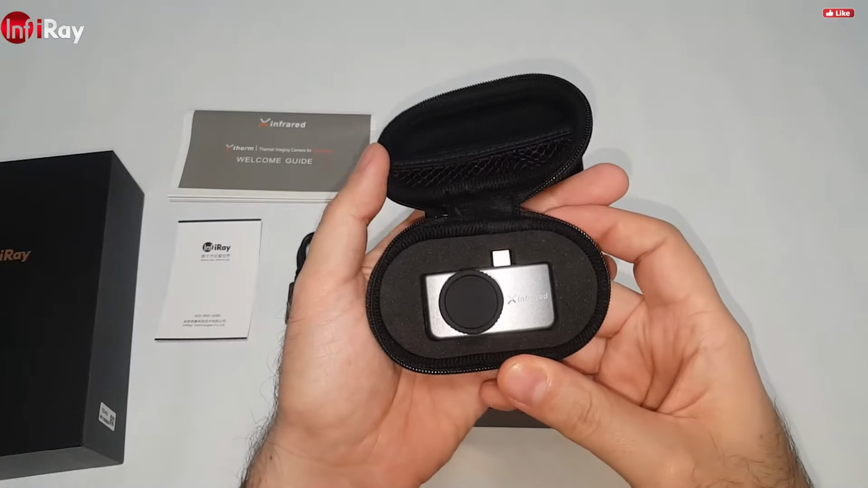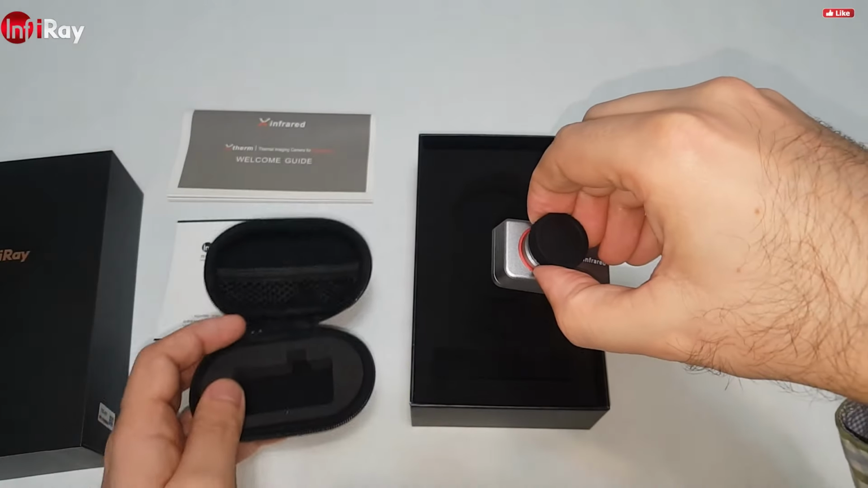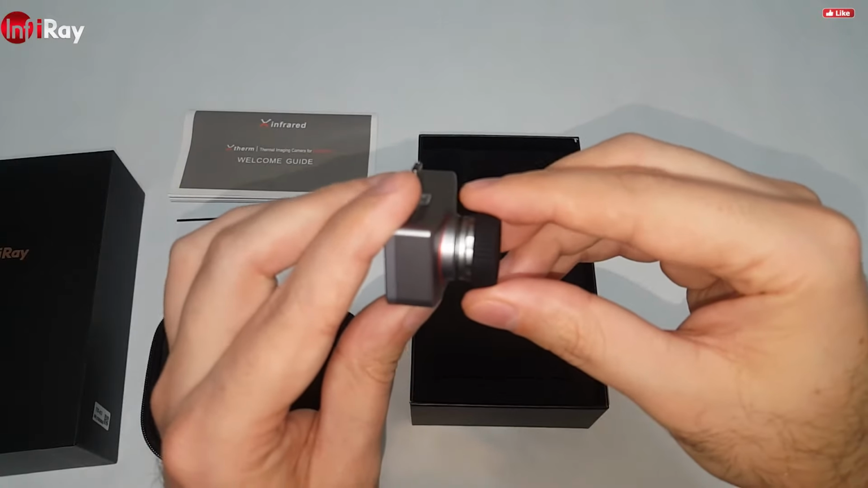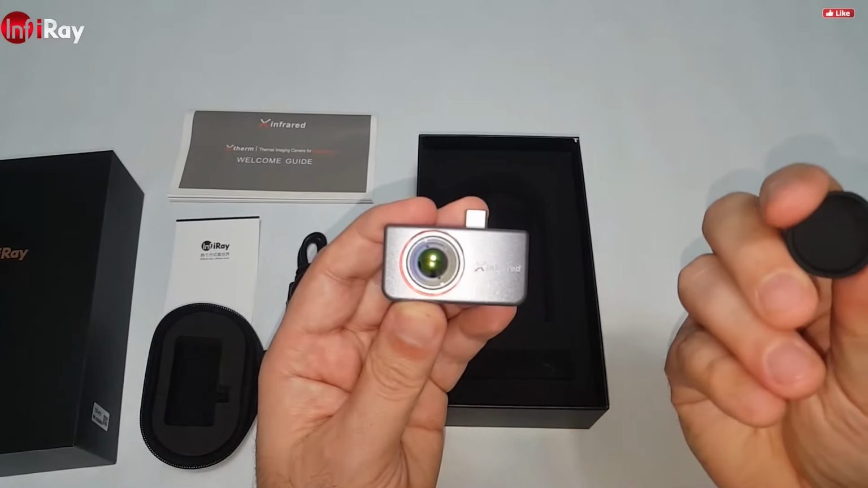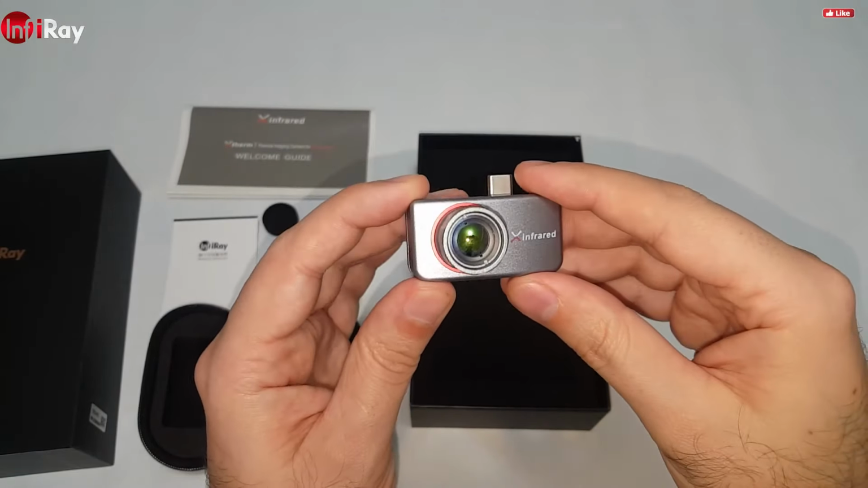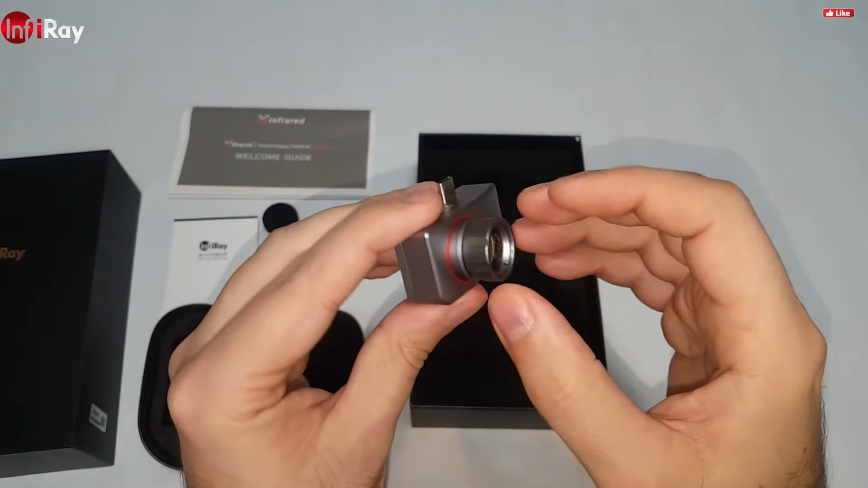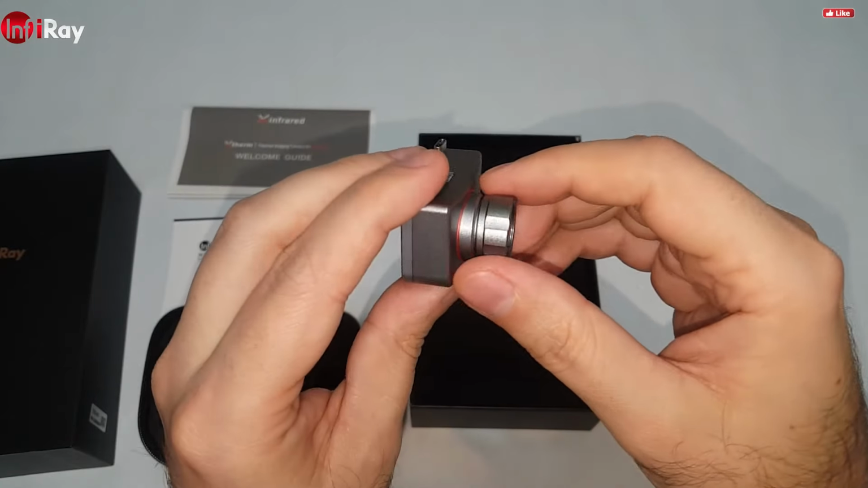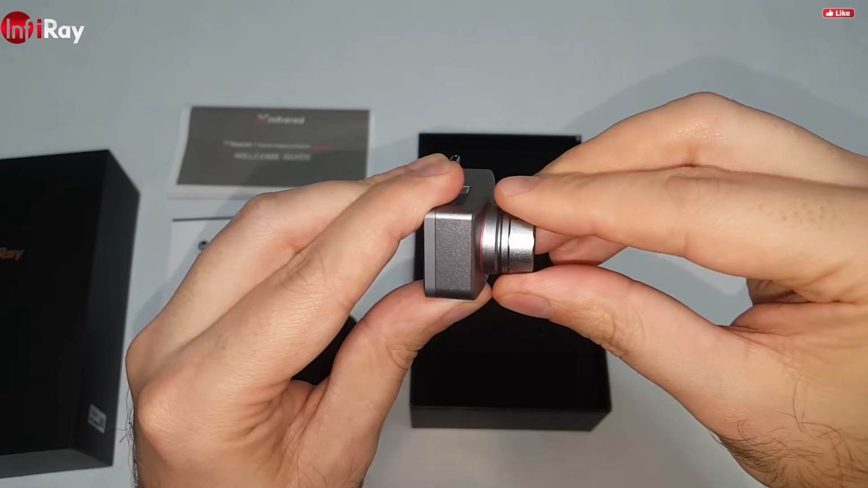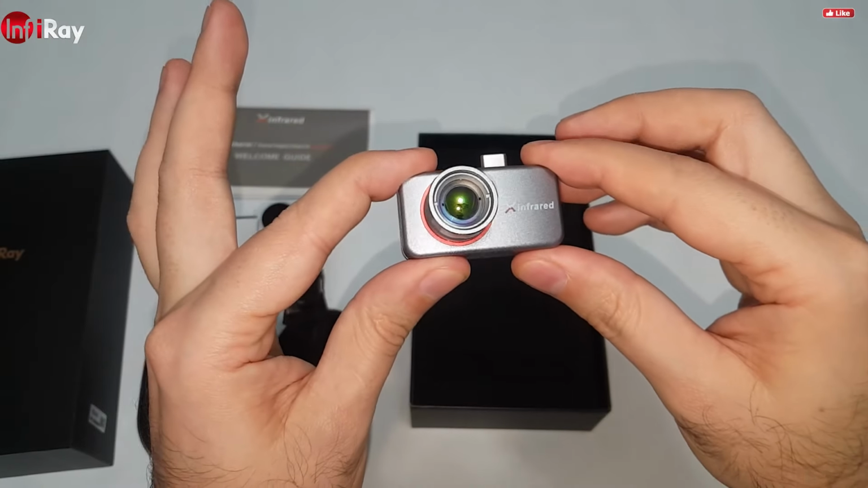Inside the case, the unit itself, in a nice silicone lens cover. The unit is very well built, it's all metal, inside, outside, focusing ring as well. And the focusing feels very good, it has a very healthy resistance. It feels very professionally built.